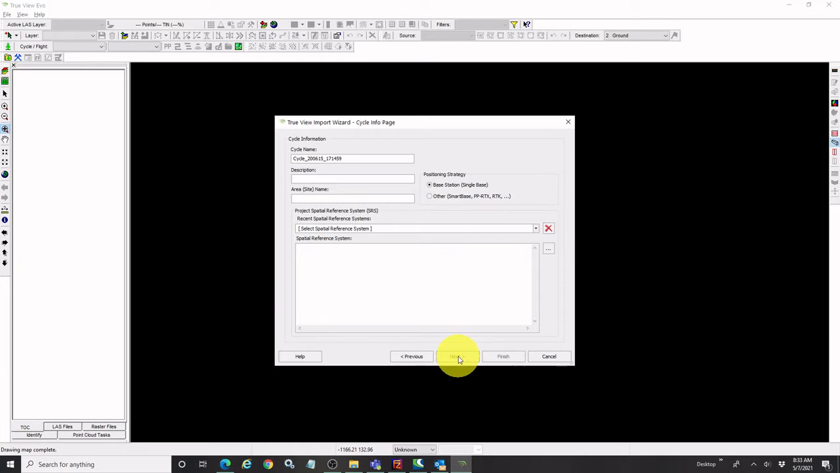So we have a cycle. That cycle is typically based on the date, which is fine. I could change it if I want to, but typically I'm not going to. We now also have to decide on our positioning strategy. So one of the advantages of working with TrueView EVO with your RTK data is that you're going to do a PPK correction. Of course, that's the big part of what we want to do. So typically we're running that with a local base station. That's the most common option that we're going to use right here.